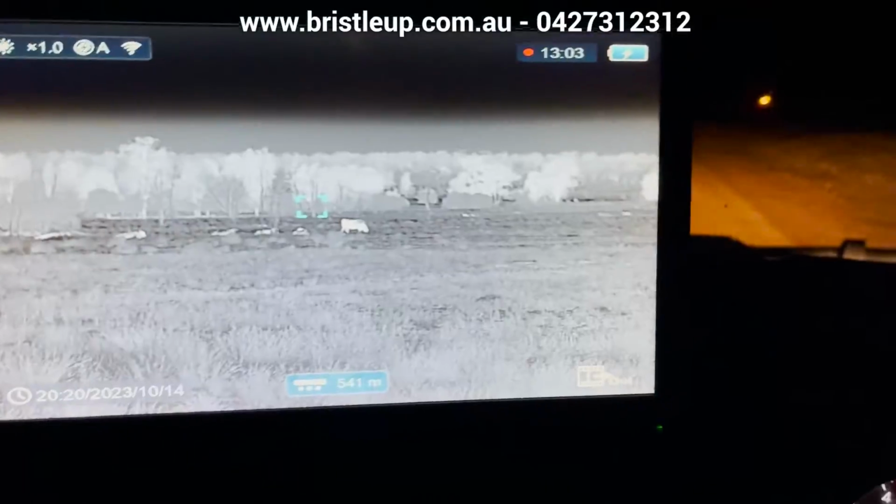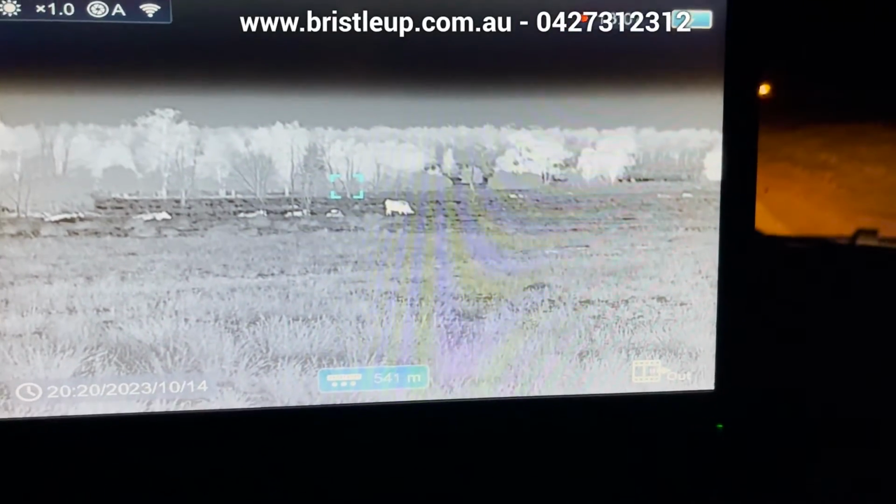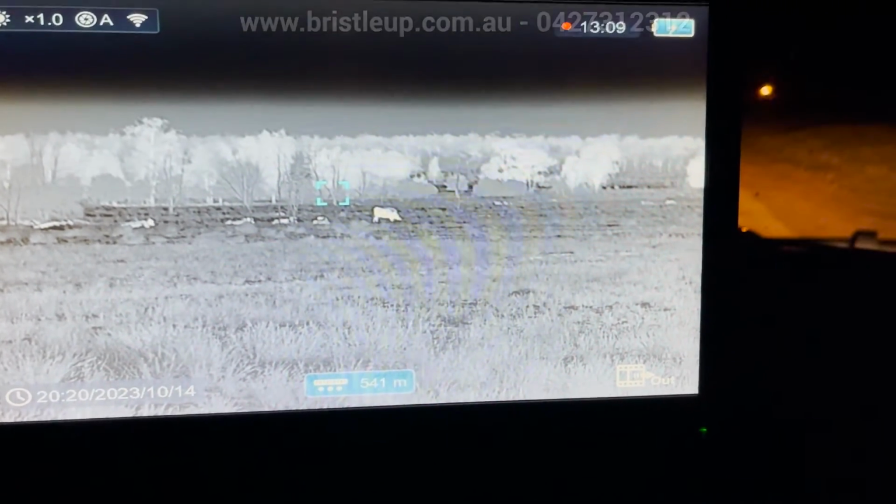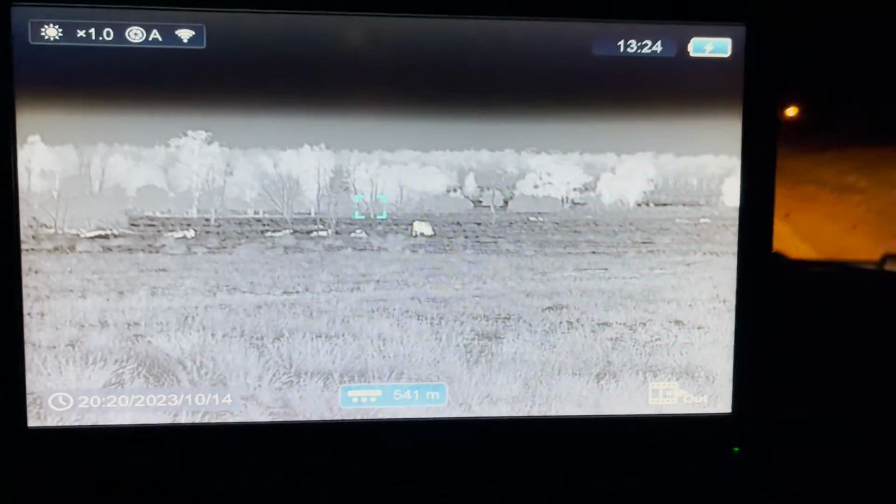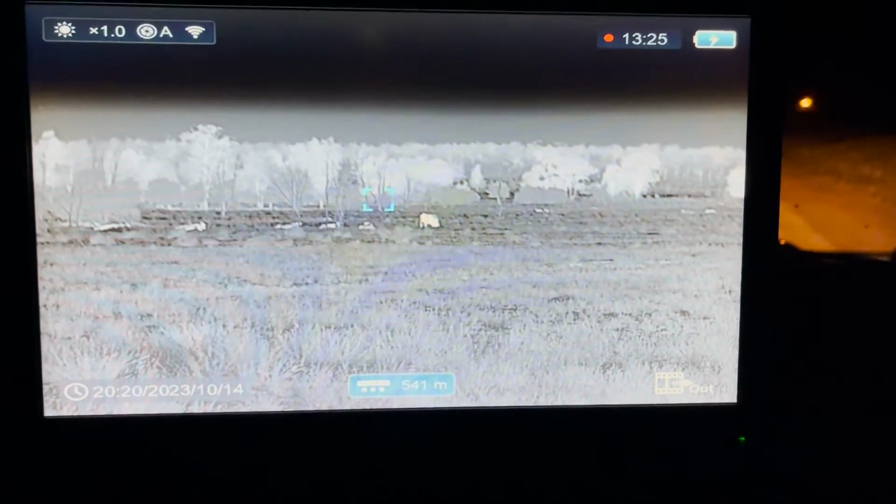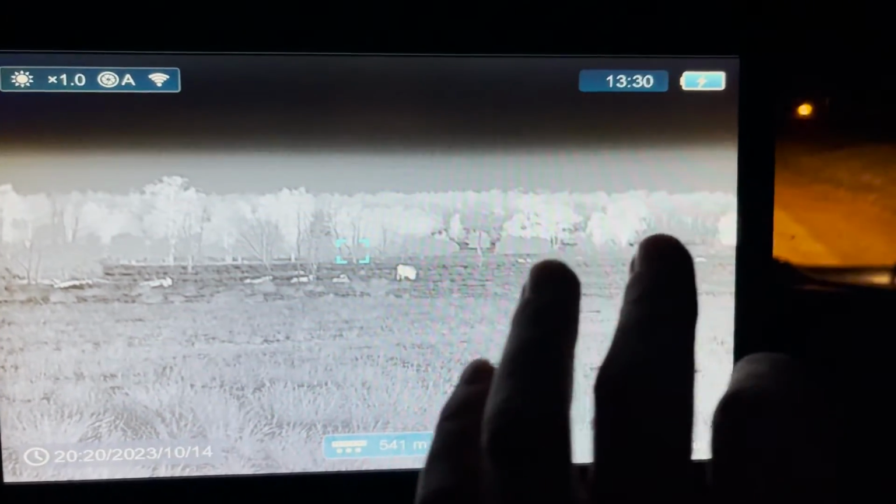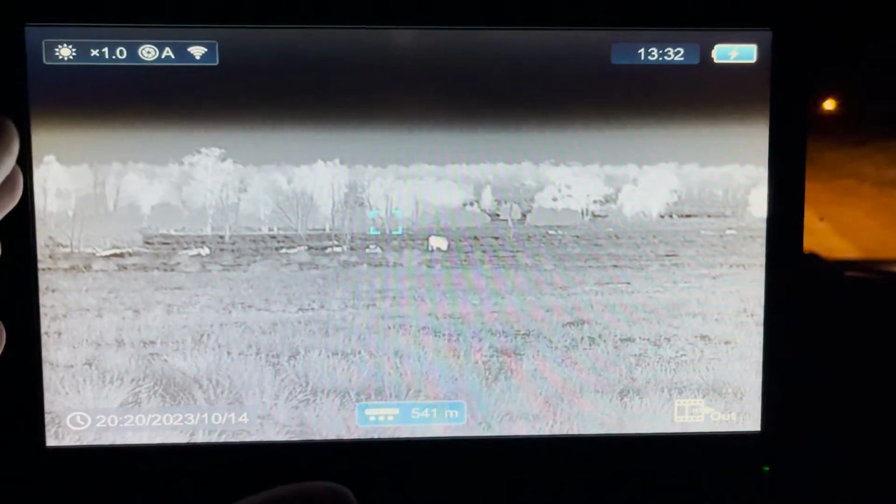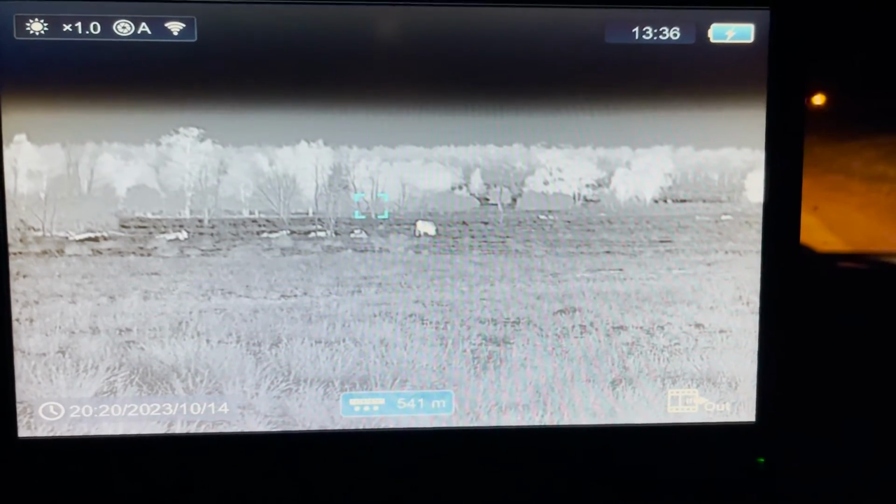Could be. Alright, so my verdict on the Finder is pretty simple. I think if you are a professional harvester, the simplicity of it, the image quality, and it just works. You plug it in, the rangefinder works. The image quality is amazing. It comes through to the monitor really clear and good quality.